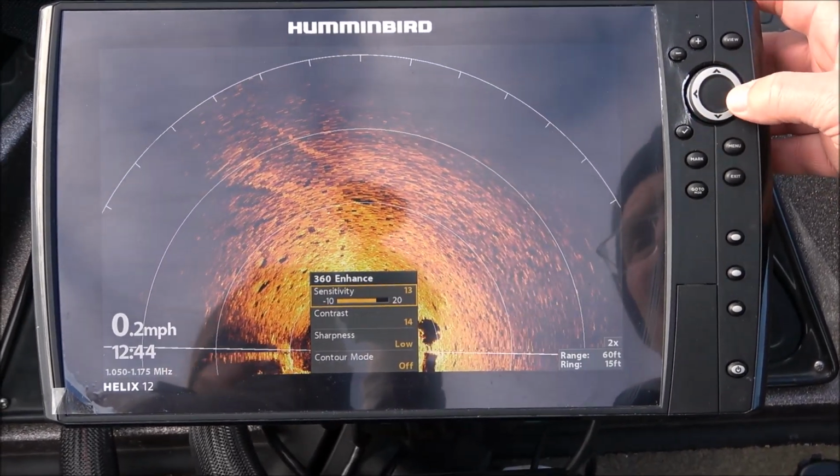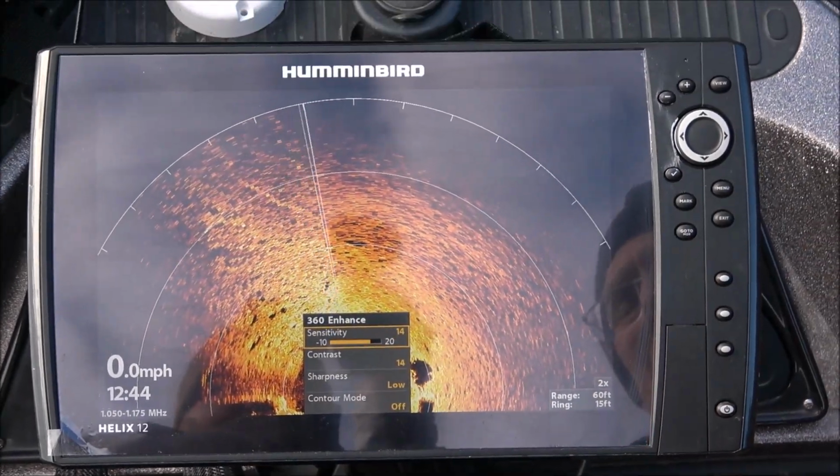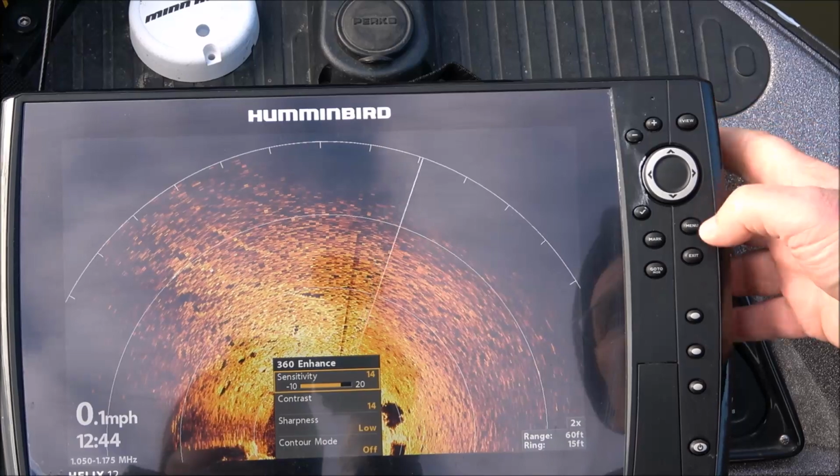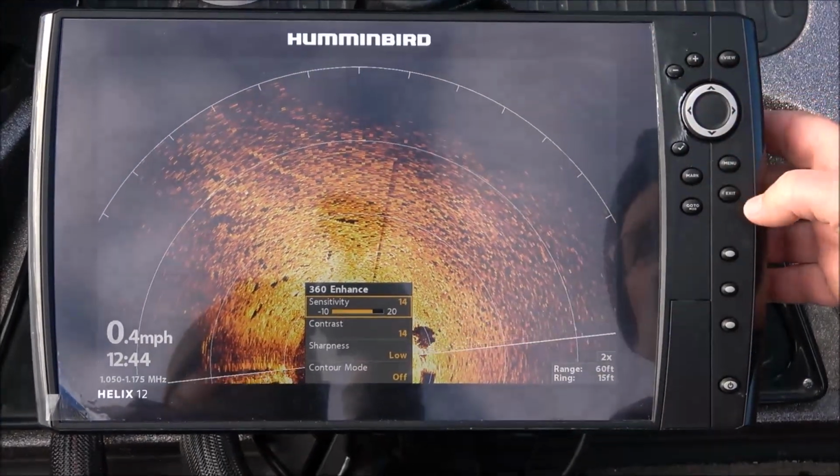Okay, and right now we're not seeing much. We've kind of moved a little bit away from the wooden structure I was going to look at. So I'll come back in a second and we'll get a better view here so we can play with the sensitivity.